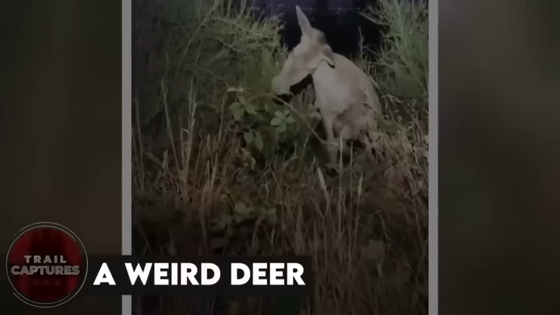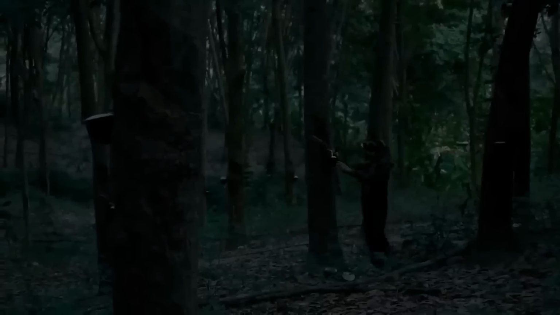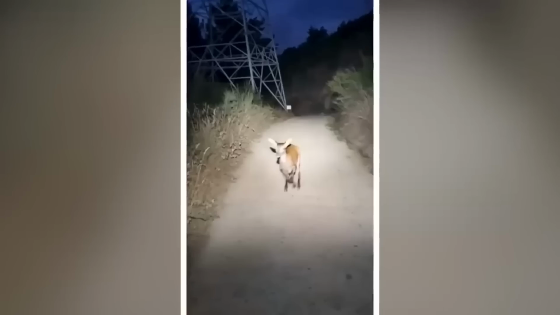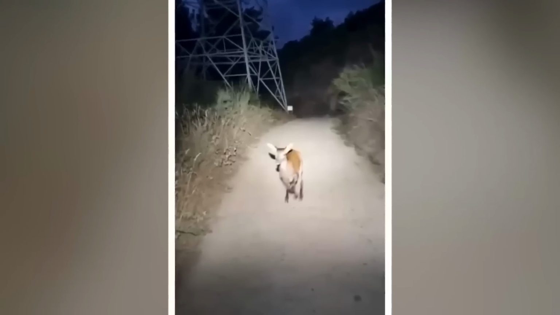A weird deer. Well, a man was busy recording a deer who appeared to be scared of him at first, but then suddenly stopped, as if it was scared of something, and then turned back and went hopping away beside the man.